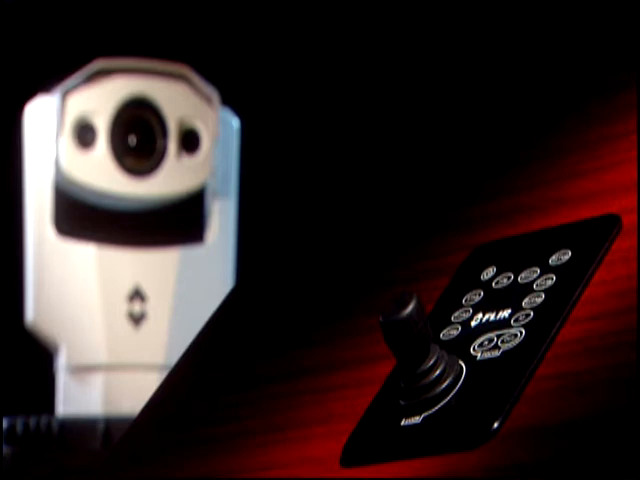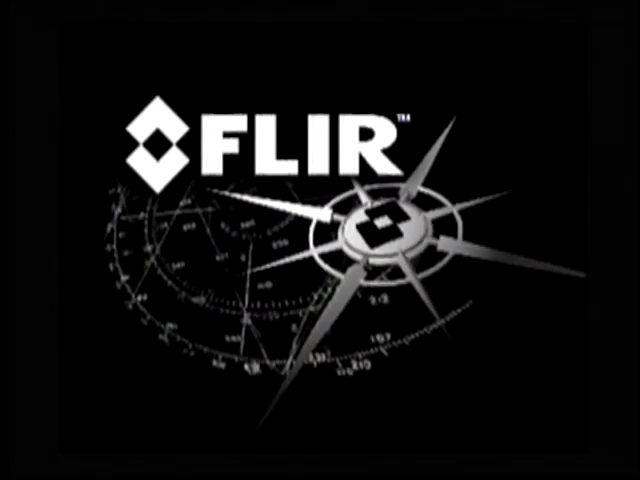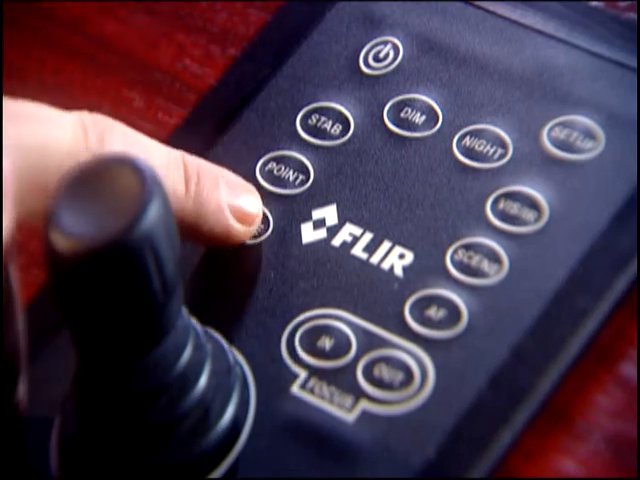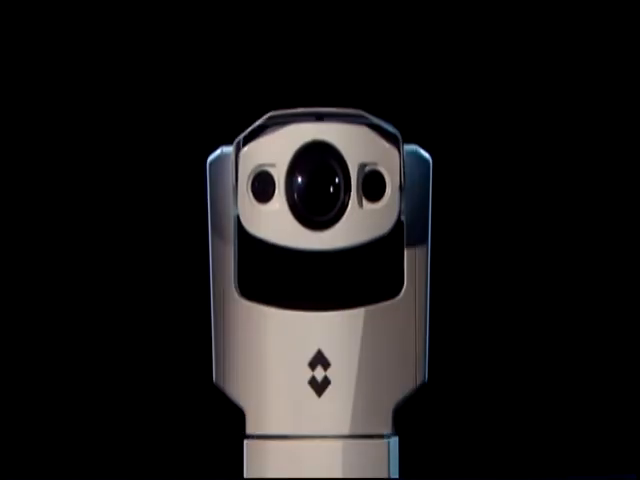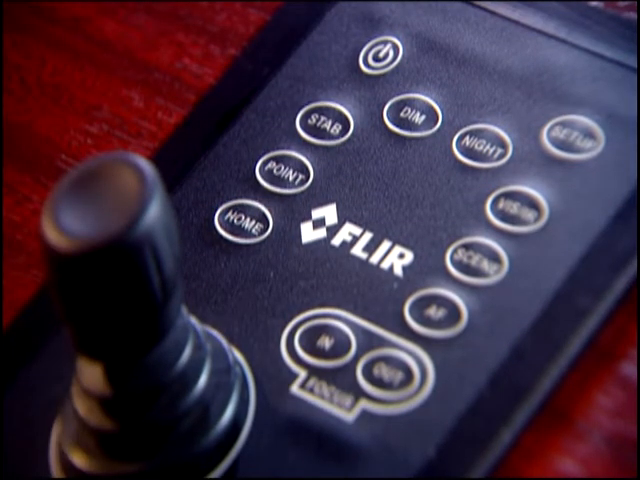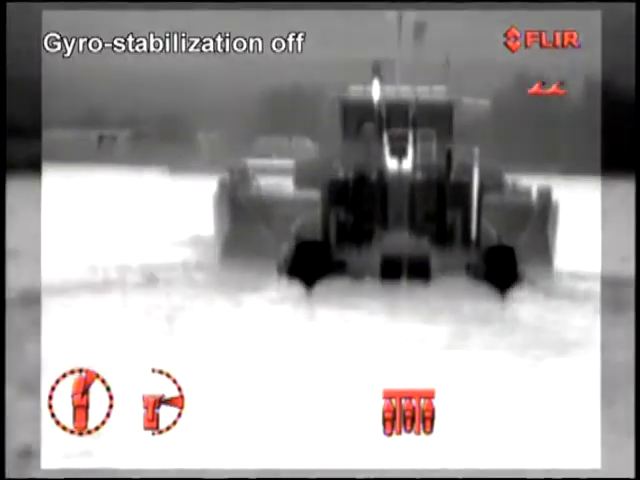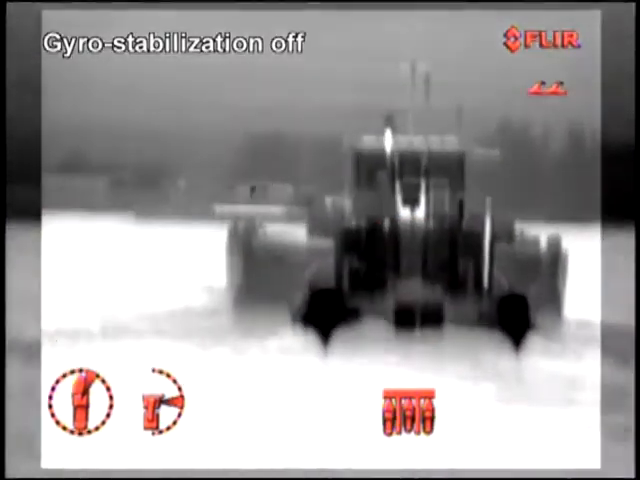All the features of the Voyager are easily controlled by a few buttons on the joystick control unit. This button switches the Voyager on or off. The Home button moves the Voyager to an operator predefined position. When held down for at least 4 seconds, it sets the current position as the new home position. The Point command turns off the Voyager's pan stabilization. The Stab button puts the 2-axis gyro stabilization on or off.